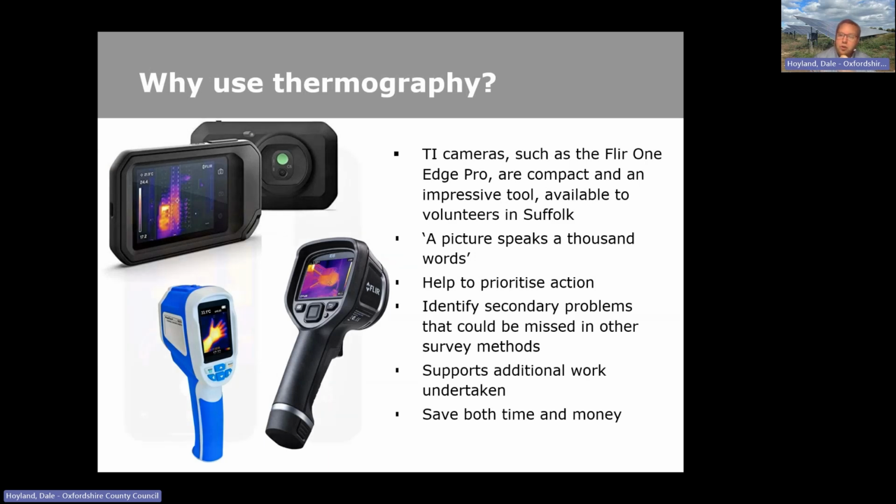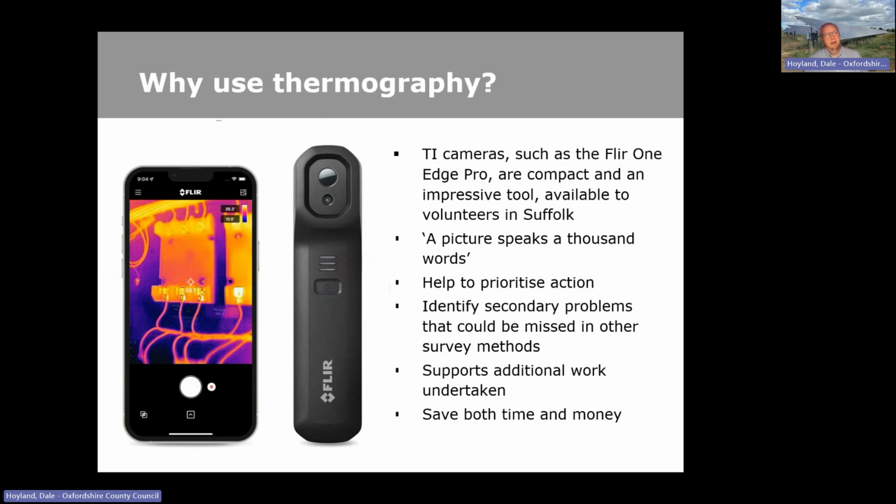So I think your camera is the FLIR Edge and Edge Pro as well. The Edge attaches to the inside of your mobile phone, with a version for Androids and a version for iPhones, iOS. And the Edge Pro can be used freehand, or otherwise it clips around your phone.